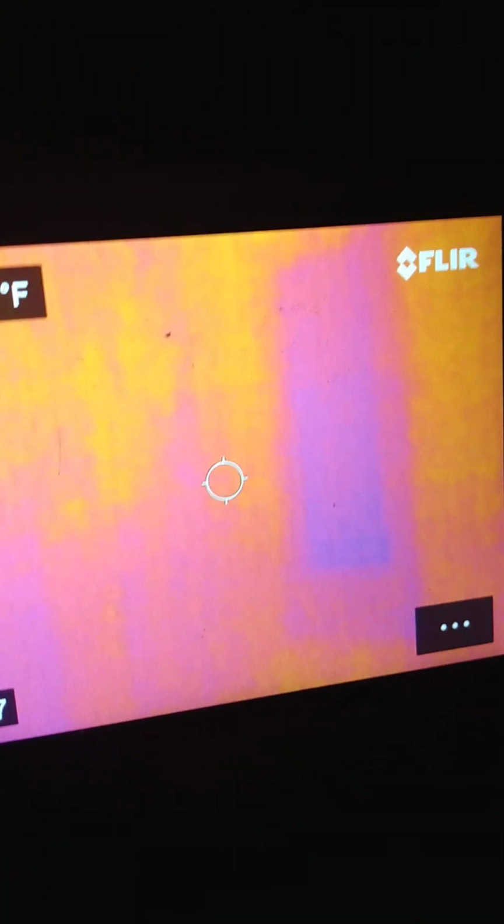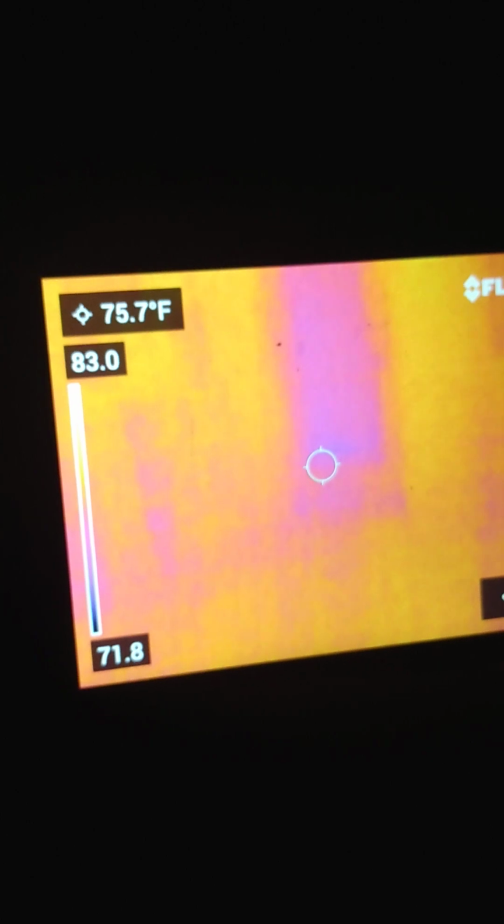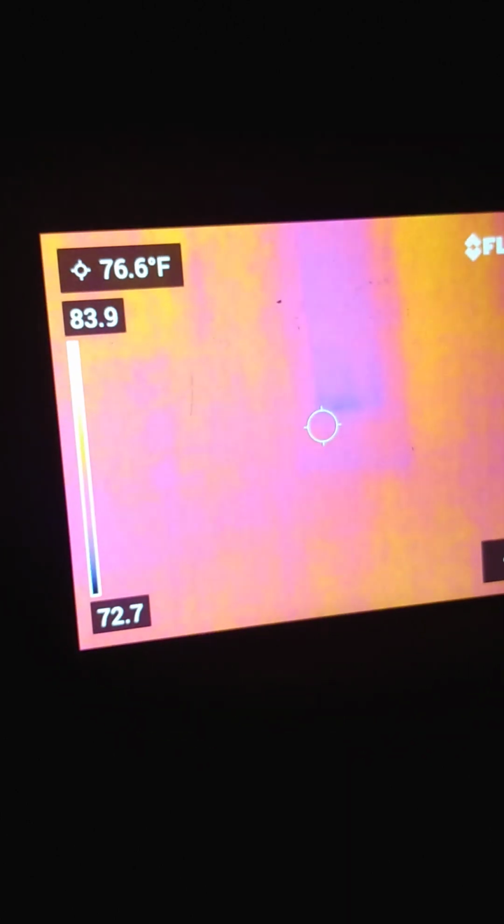I'm not moving the distance between the C5 thermal camera and my video camera, and I'm getting a whiteout. I'm getting a whiteout, but as I look at the C5, it's not a whiteout. I guess I have to adjust my distance. There we go. So, that bluer area is about 76, 75.7.